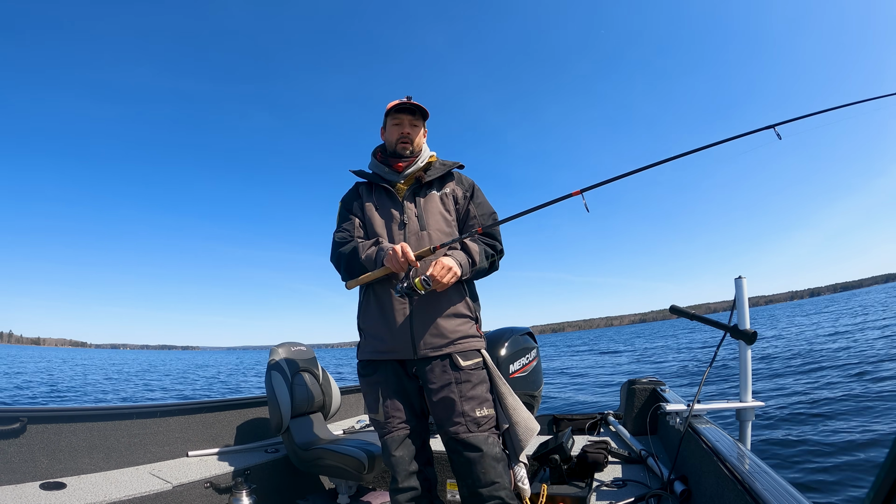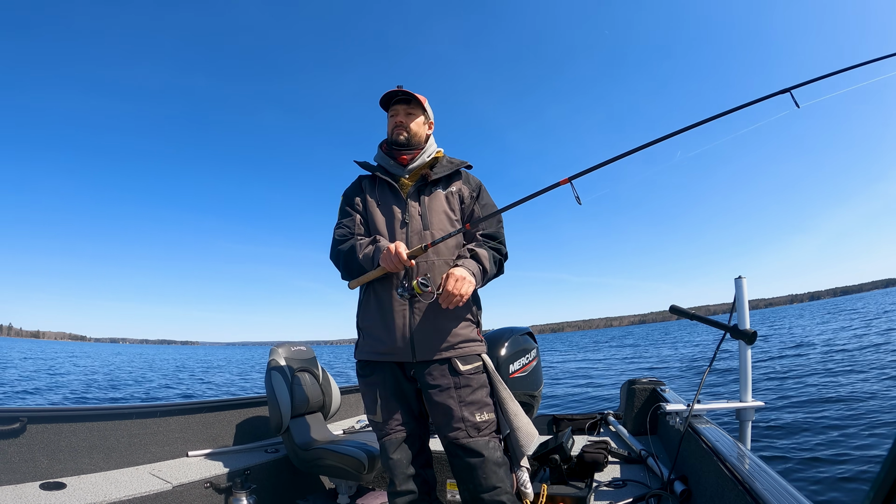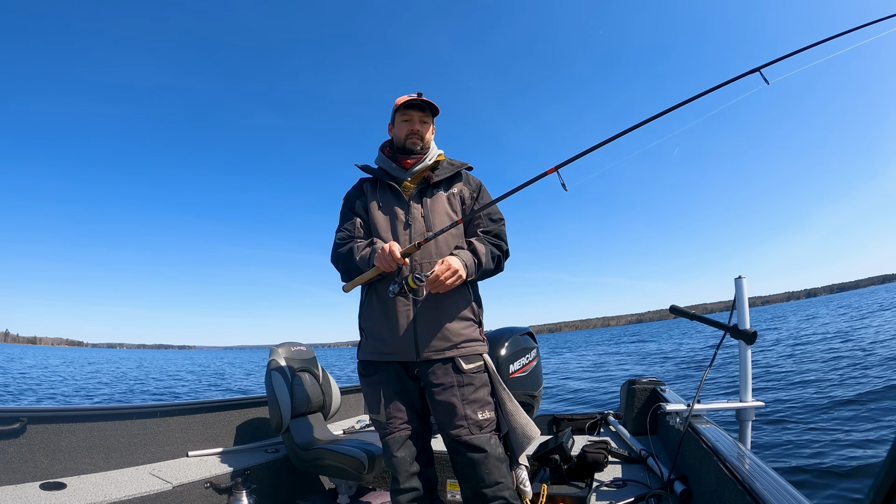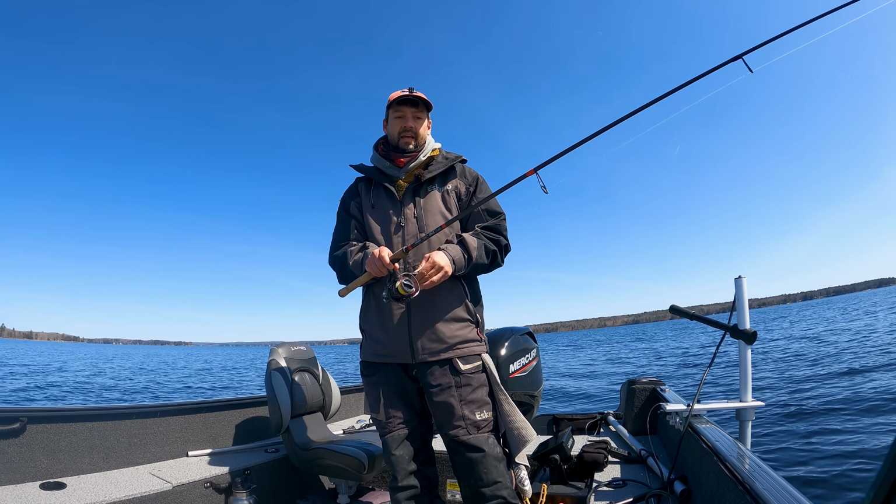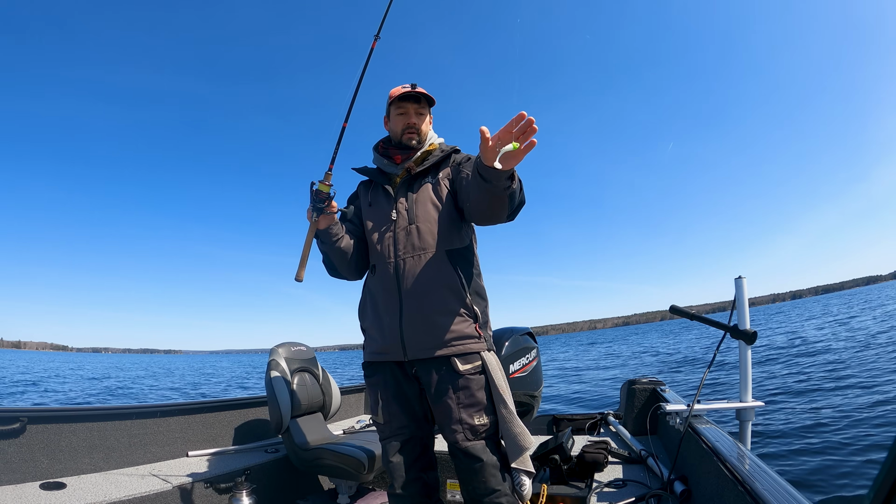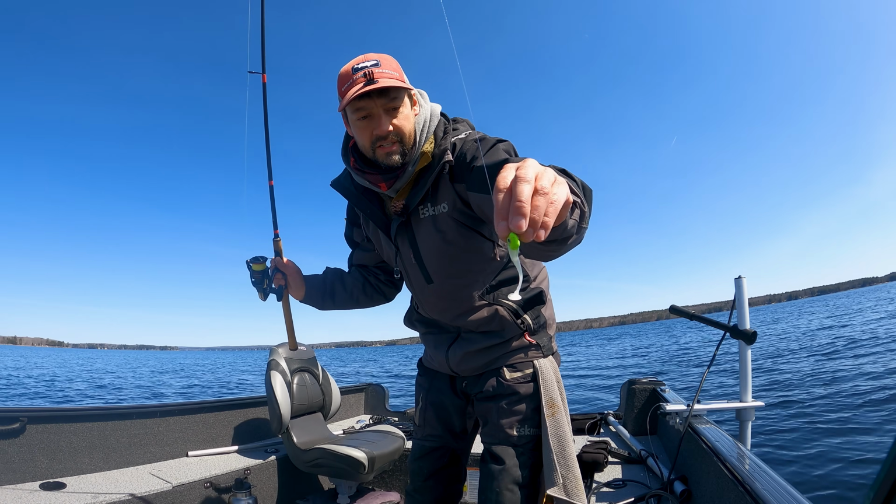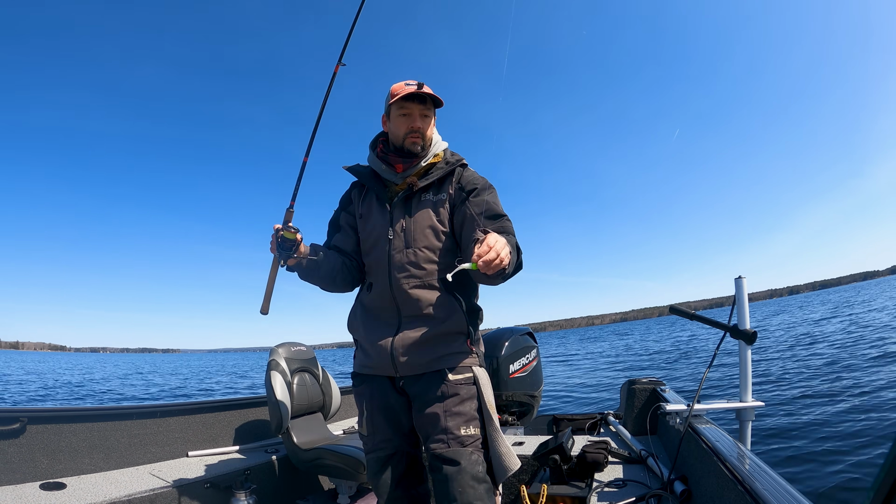Now, as far as baits go, I tend to run a little bit smaller stuff in the spring than I do in the summer. And I think it just seems to work a little bit better. So right now we're running a 3/8 ounce jig with a shortened 3-inch glow-in-the-dark swim bait.